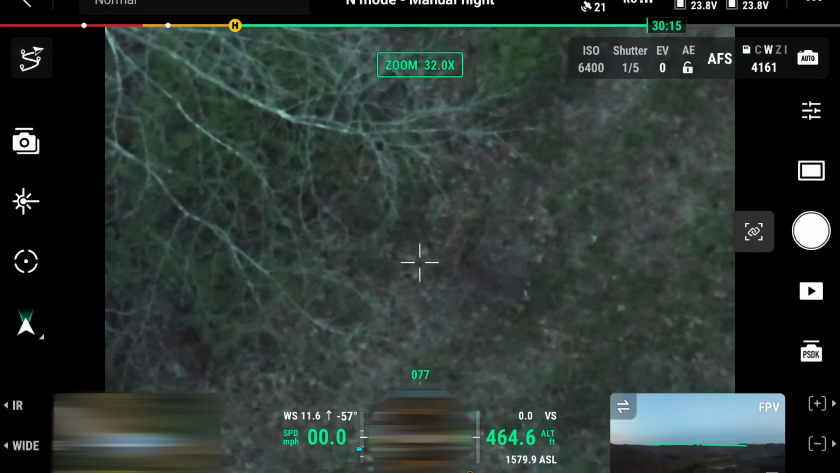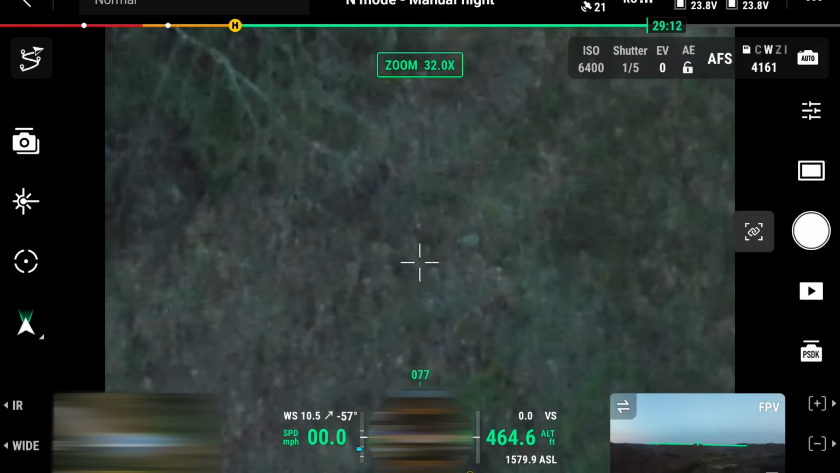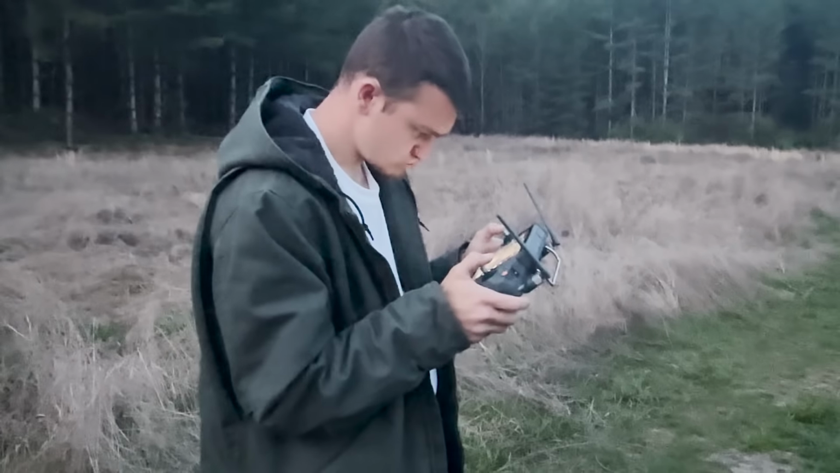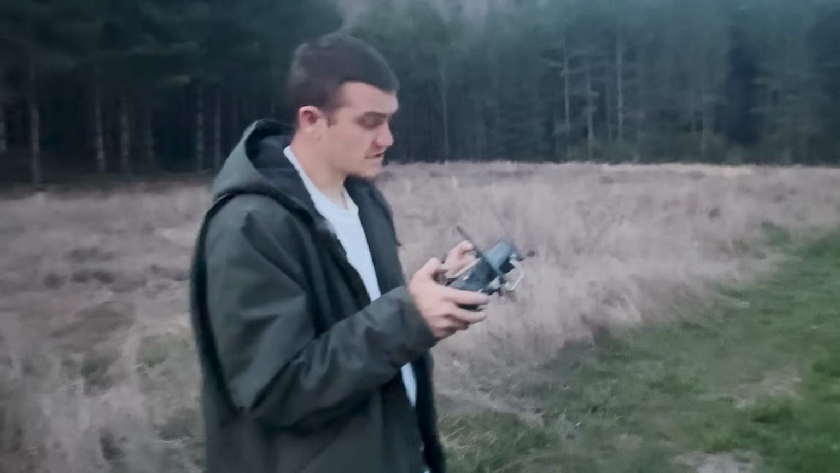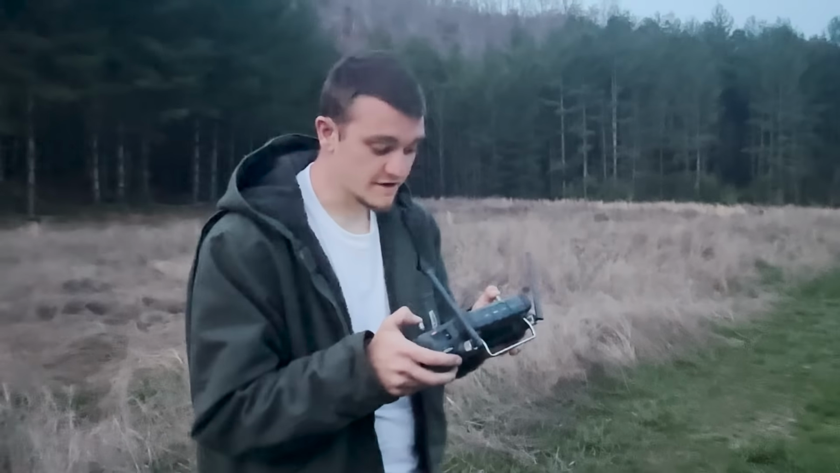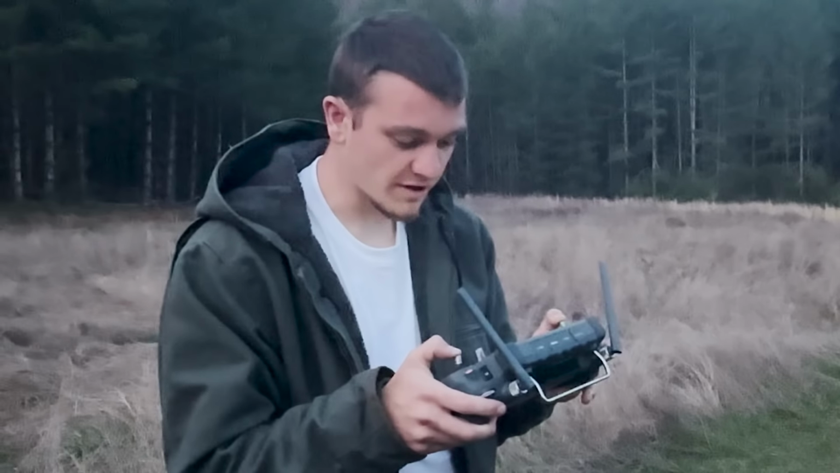Now, hitting the spotlight. That brightened it up a little bit. Not a ton. I think there might have actually been another deer here though. But so far, it's not really been bothering the deer. These are does. They don't really care that much about anything, but they don't seem to be caring very much about the drone. They also didn't seem to care very much whenever they were right over there staring at us. So your deer in your area could be more shy, they could be less shy, but typically we're gonna be looking for deer.